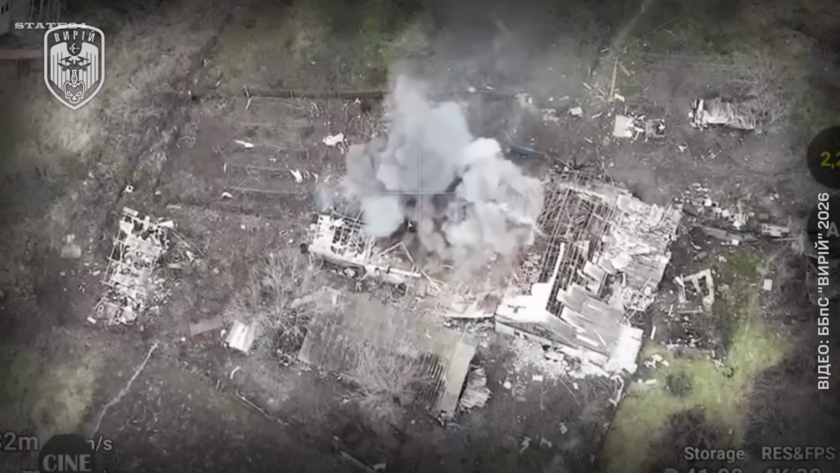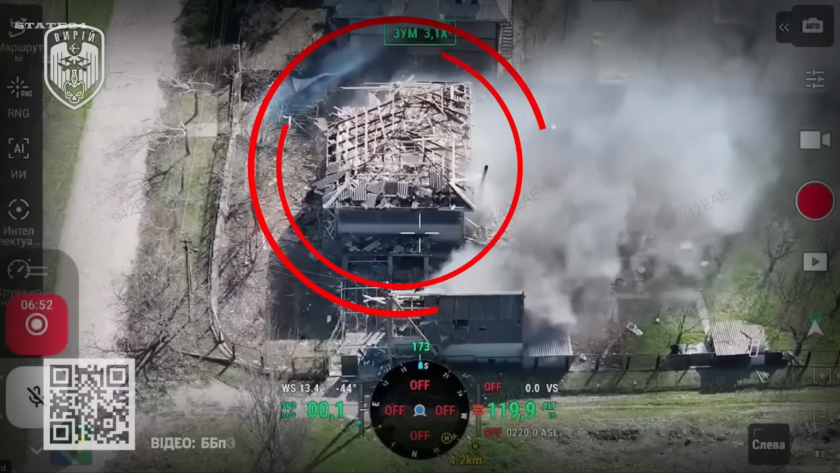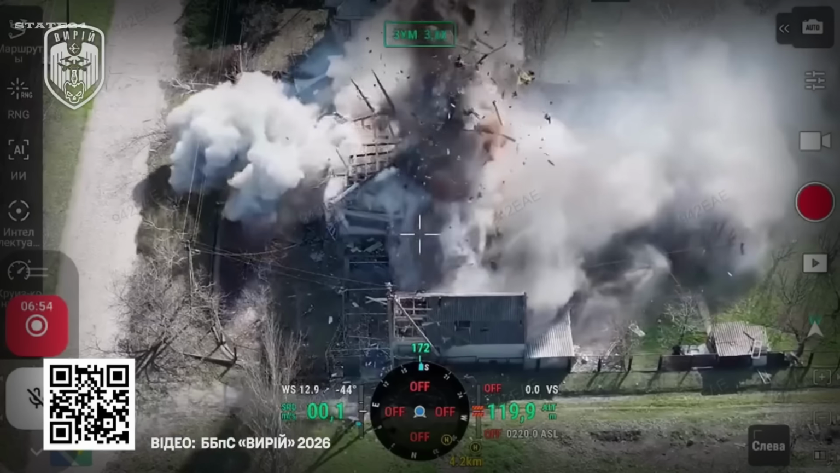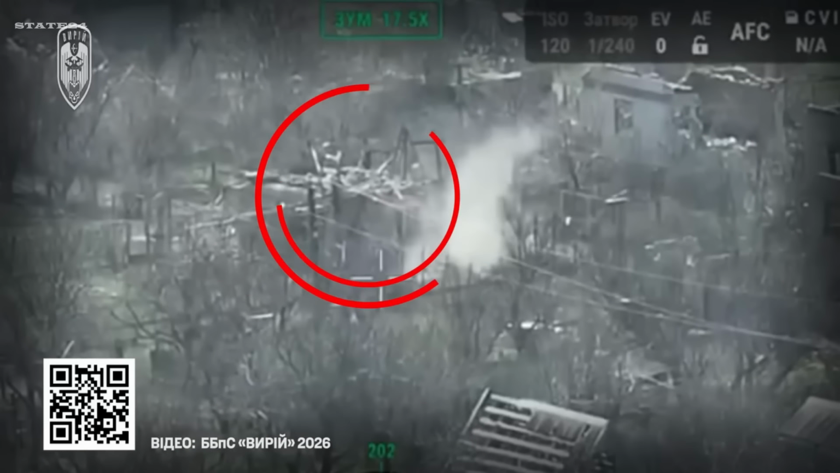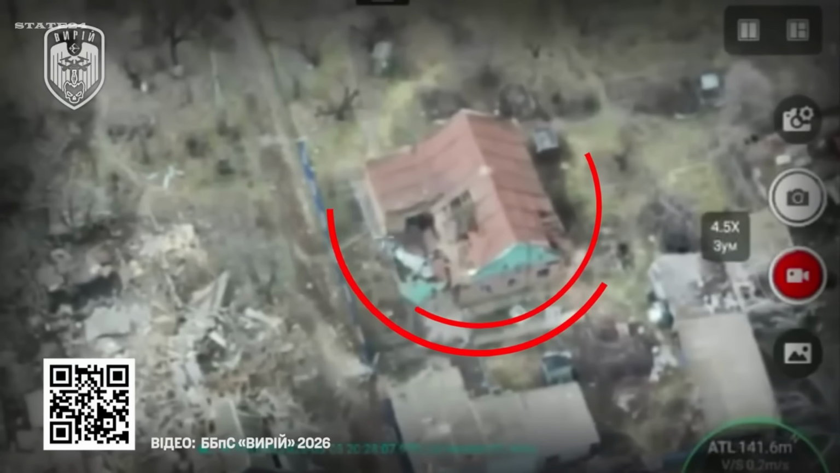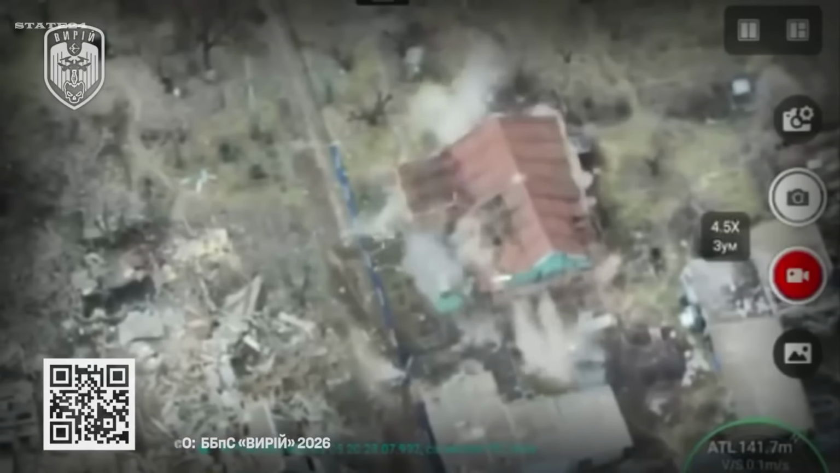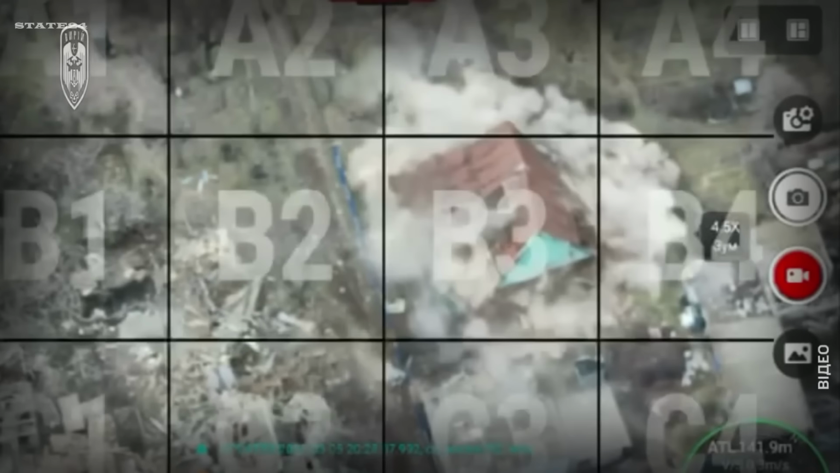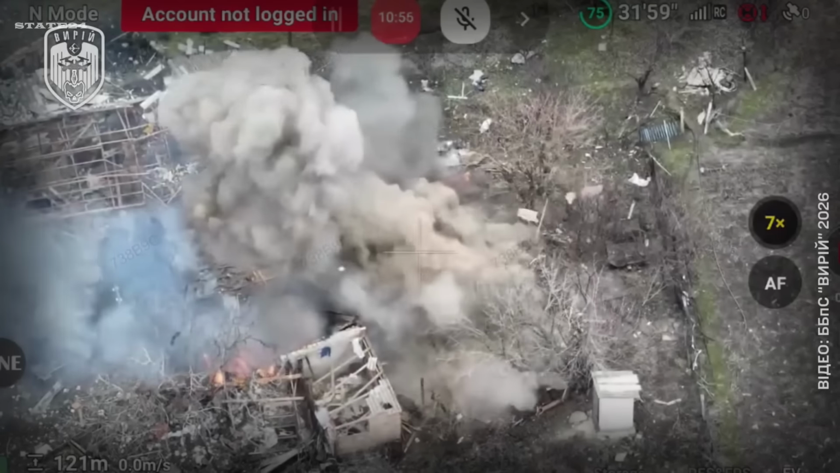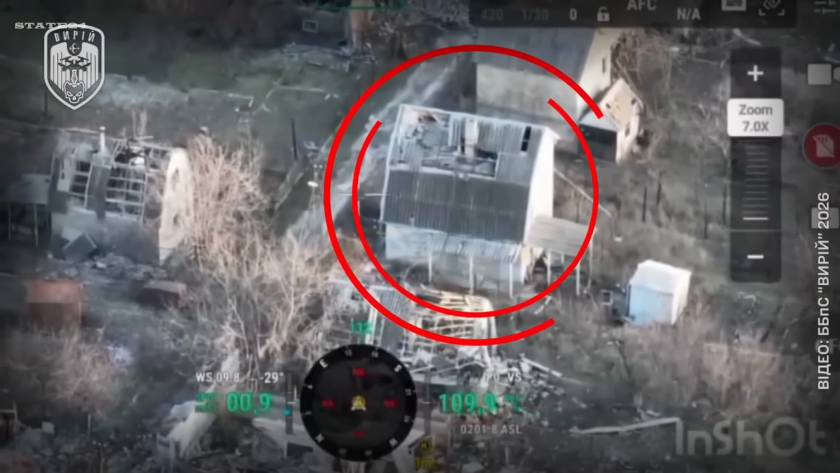Meet the Viri, 1st Unmanned Systems Battalion. Day after day, mission after mission. No pause, no rest. Their operators go out every single day, targeting equipment, fortified positions, and infantry wherever they find them. And according to this unit, there are no safe zones left for the opposing side. Every meter of the front is being watched, tracked, covered, day or night. Tree lines, trenches, concrete fortifications. It doesn't matter. If you're there, you'll be found.